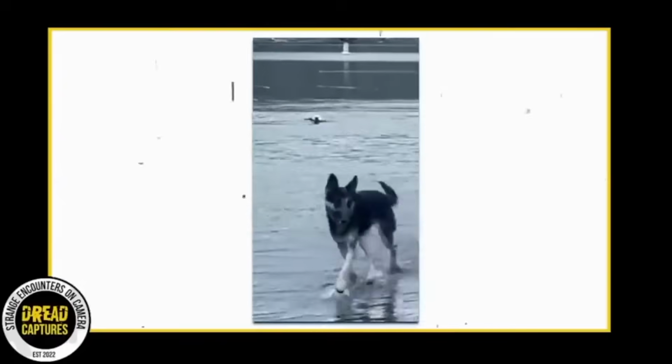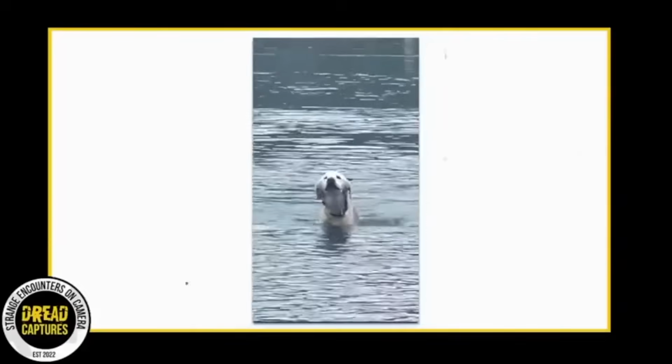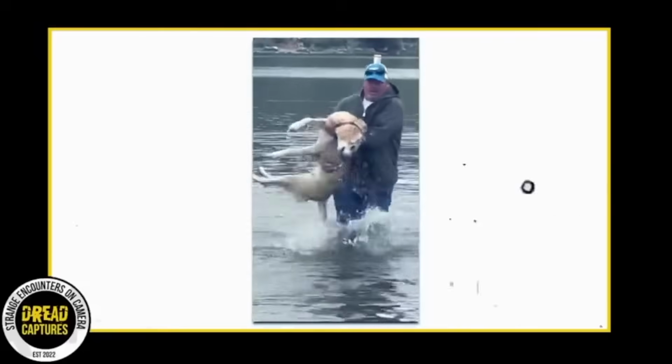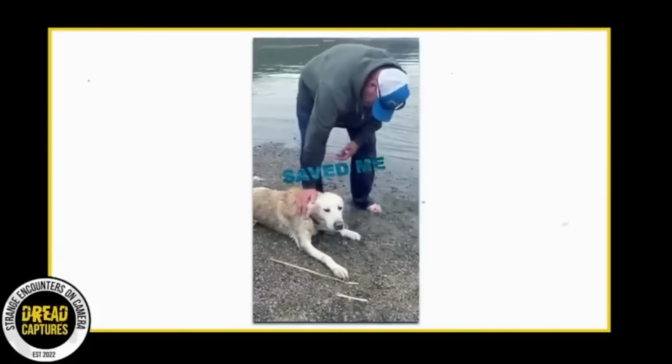The camera focuses in on the dog swimming in with the stick, and almost immediately, to me, it looks like he's struggling to keep his head above water. But then when he gets closer, you can notice he's abandoned the stick, and he's just trying to make it to shore. But suddenly he goes under, and his owner sprints out into the water and pulls him up. The man is fully clothed and struggles to grasp the pup. A friend comes to help out, and they get the dog on land. And thank God, the pup makes a full recovery and is just fine to this day.